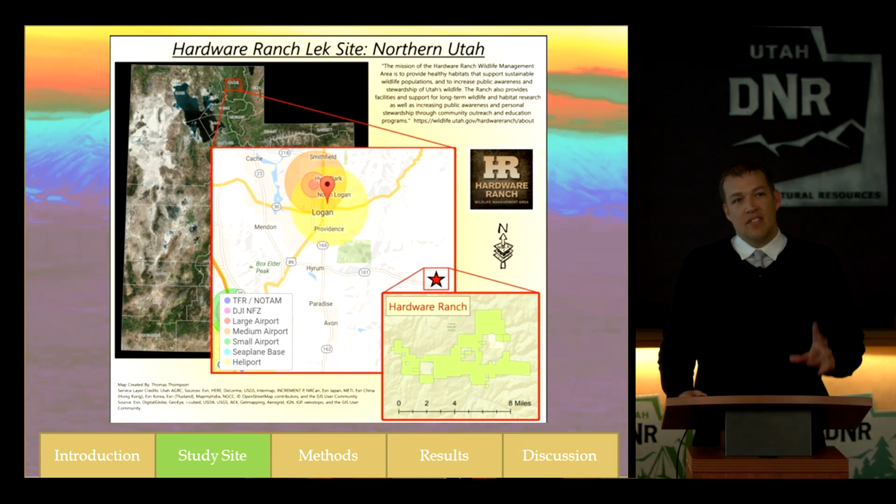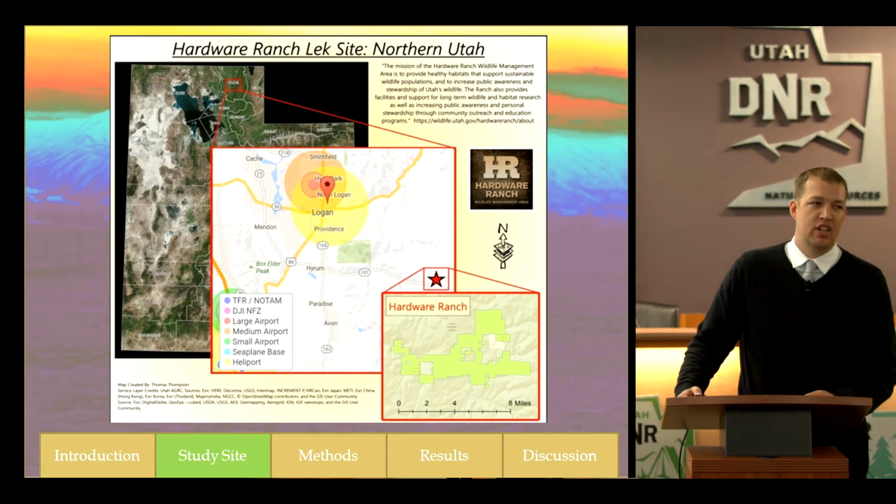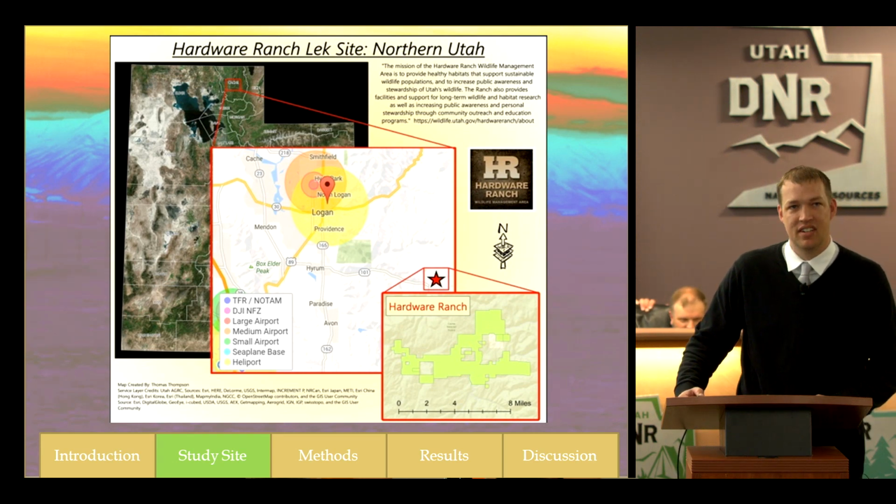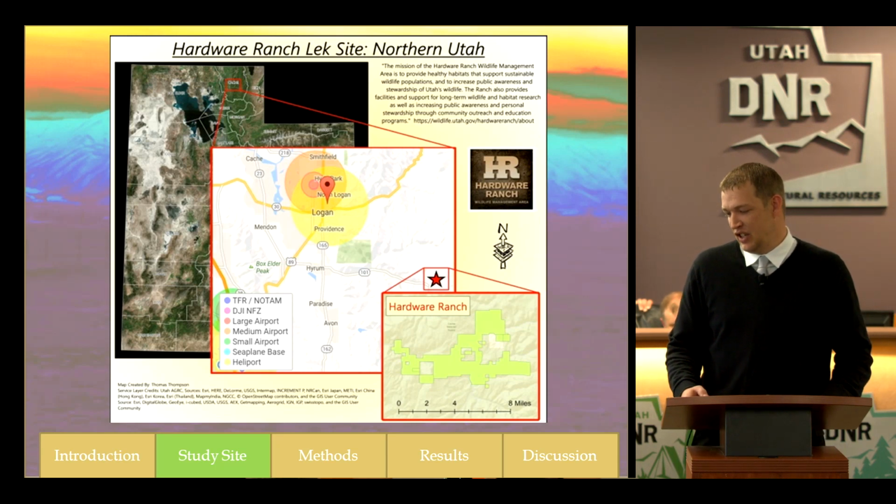If you look at my Hardware Ranch, it's just east of my hometown. I grew up in Hiram, so that's where I spent a lot of my childhood. So it's basically in my backyard and my stomping grounds. I've felt pretty privileged to be able to go and do some studies in a place that I know and love.